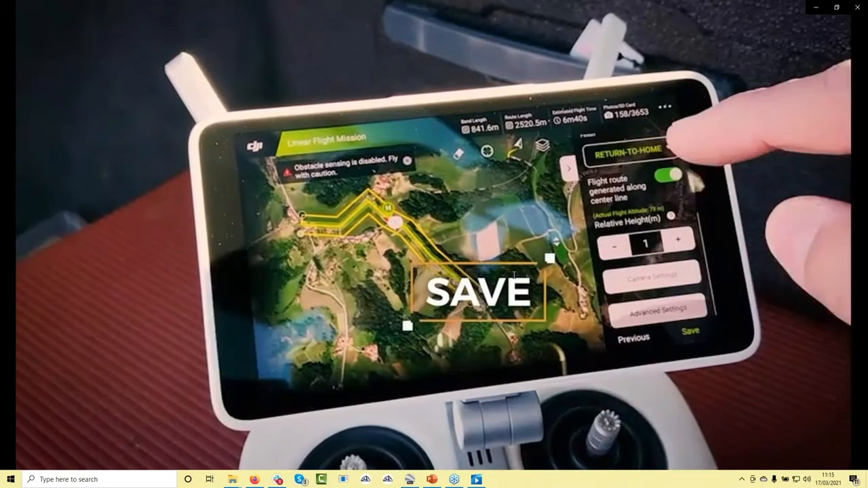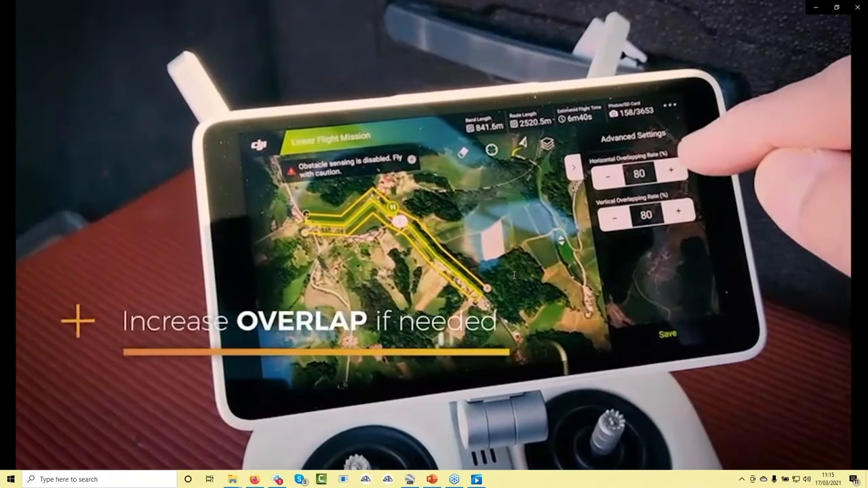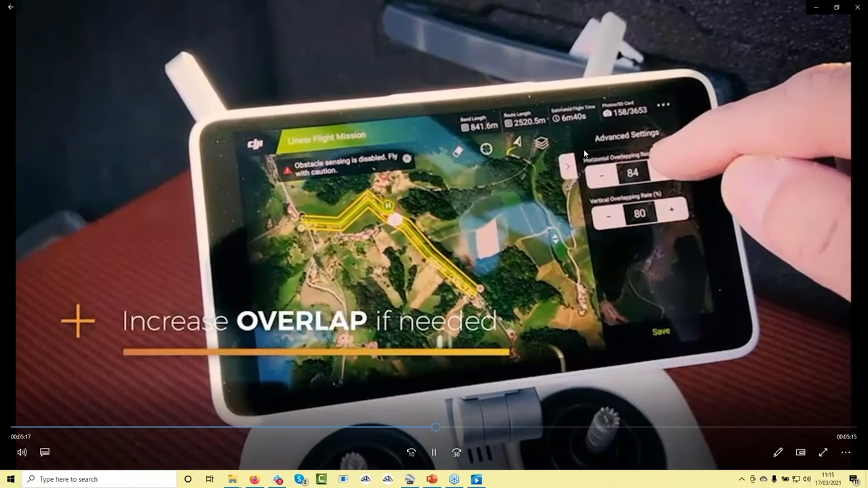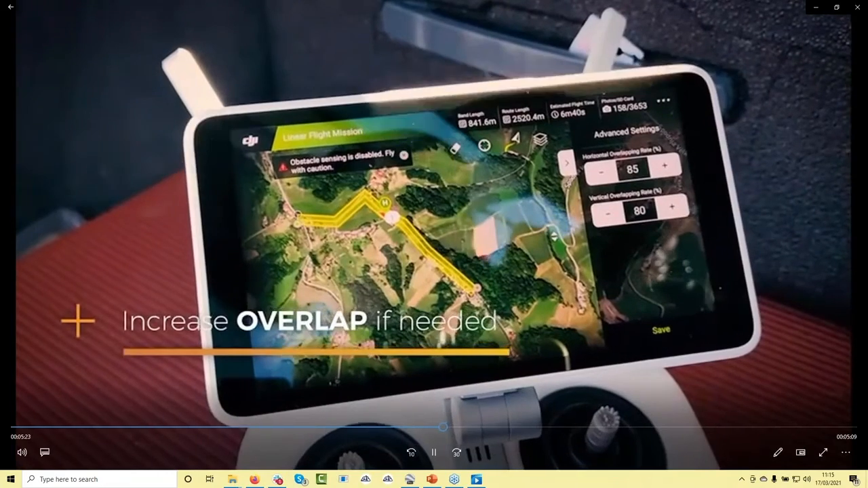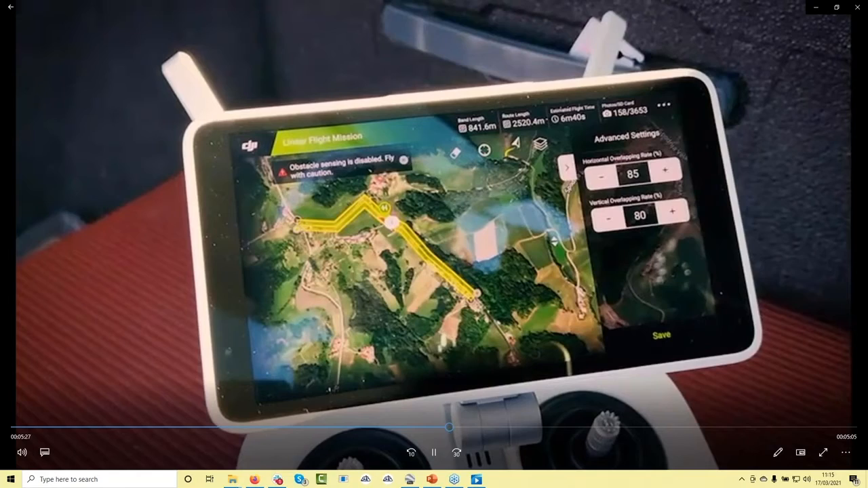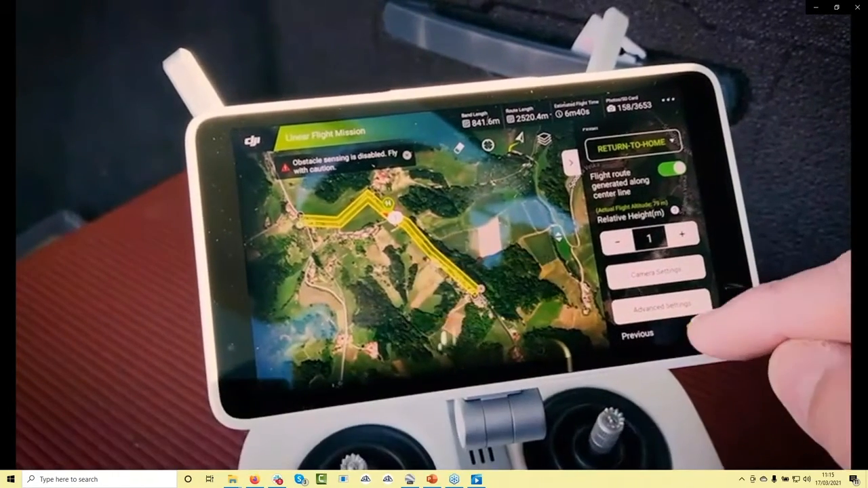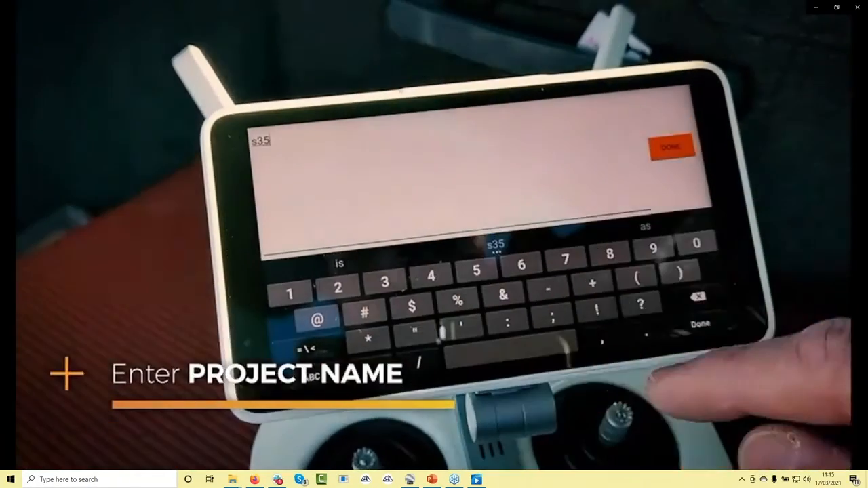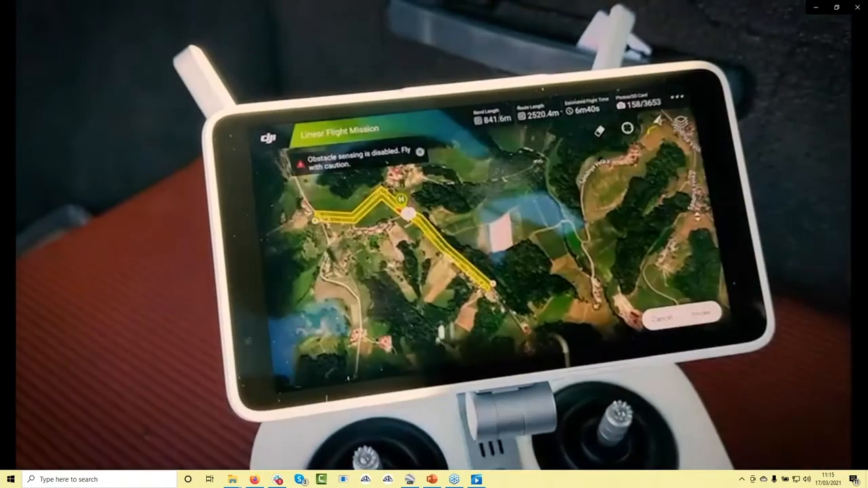I will save those settings and go to advanced settings and also increase the side overlap, so horizontal overlap, to 80 or even 85%, because I really don't need 50 meters left and right from the road, and this will be more than enough. I will leave the vertical overlap at 80%, and we are ready to save. Save again. Okay, so the project name, let's do like so. Confirm.